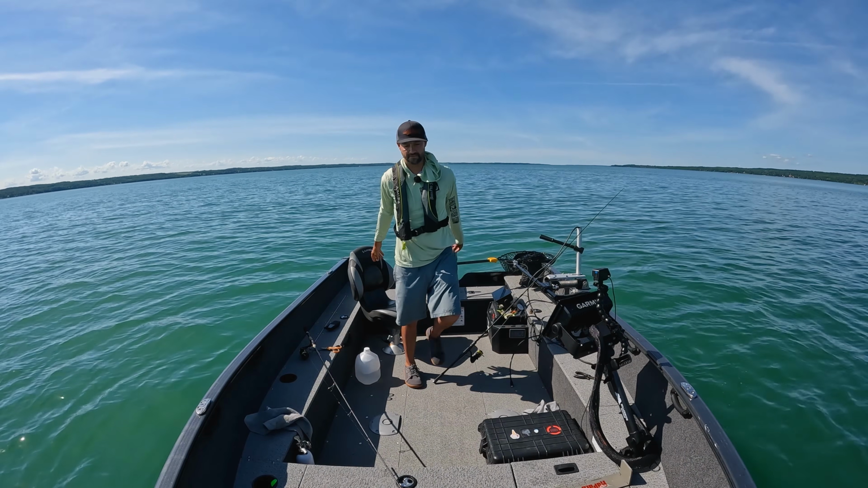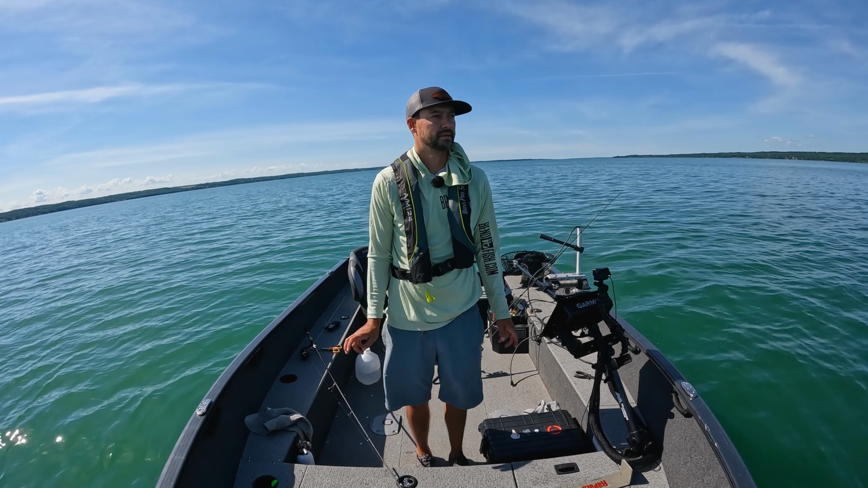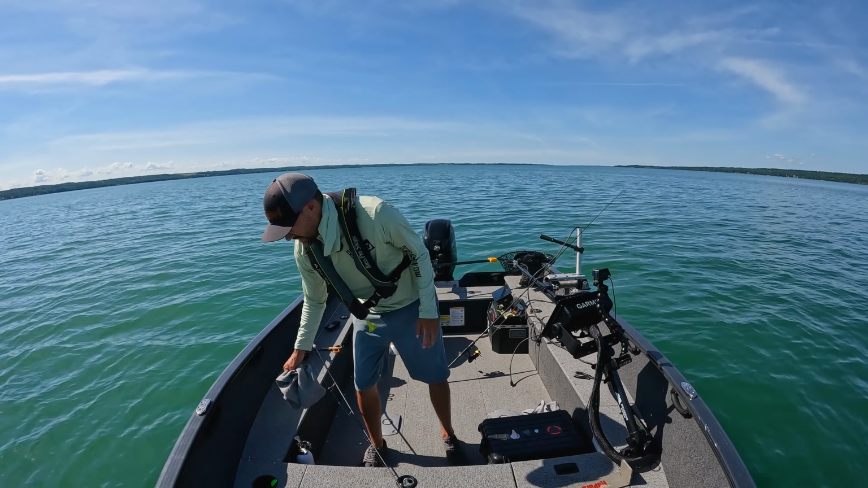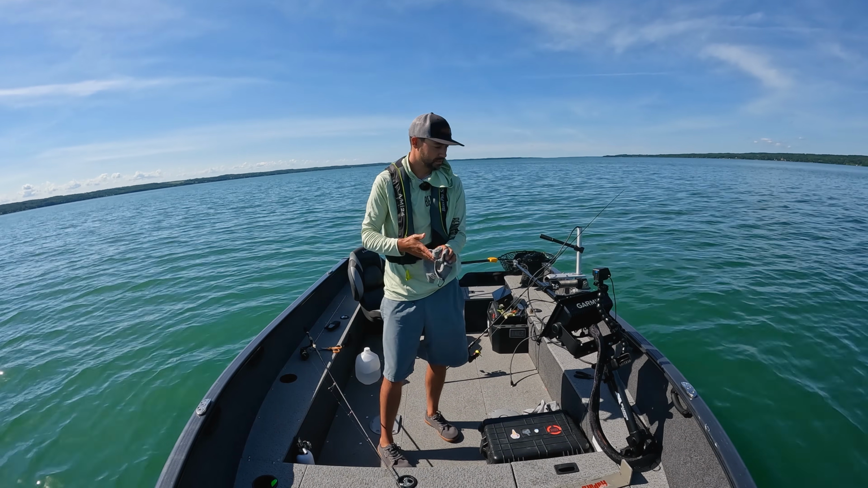All right, that's it for the day, folks. The real winner was the flutter jig. They just absolutely love it. And swim bait worked great this morning. And then flutter jig has absolutely killed it with the steelhead and everything.